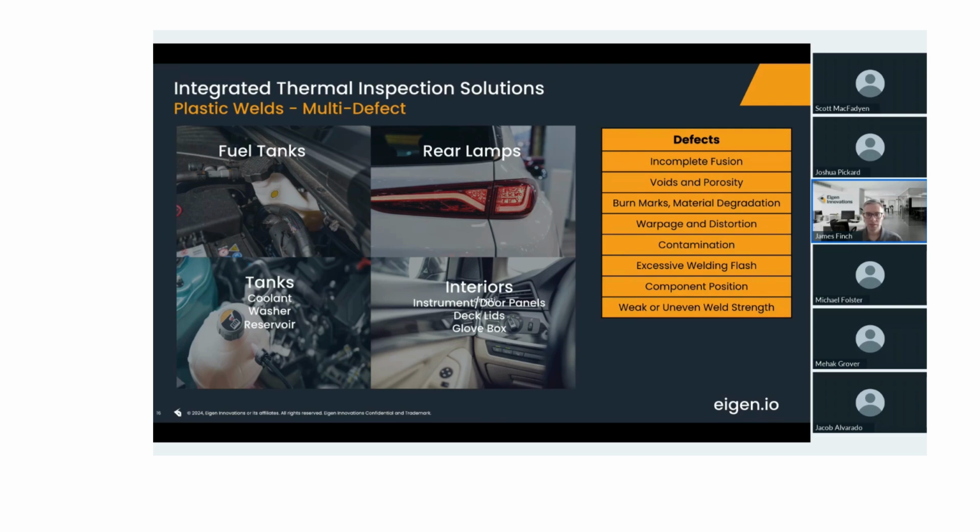Those types of things, where they're sealed parts or parts that should be sealed, are really good use cases for leveraging thermal imaging with AI to verify that you're actually getting both a good weld and a properly sealed part.